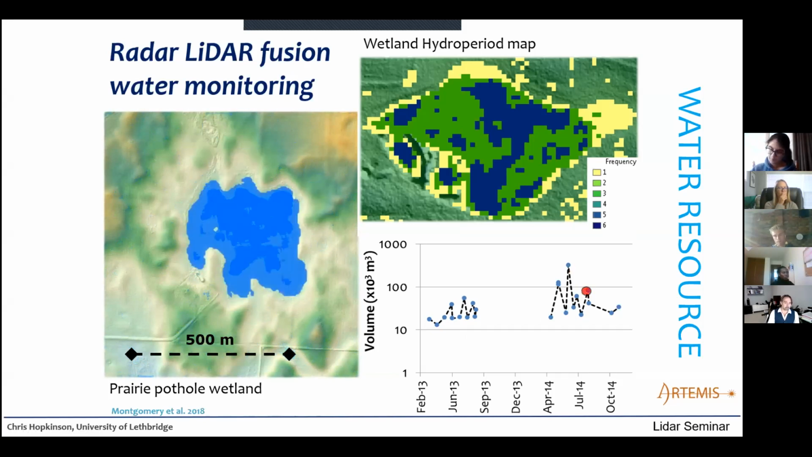Now we can also use optical data for that, but anyway, there are lots of different satellite sources that can map water. So then you can overlay the water image sequence onto the DEM and develop a hydroperiod, and you can utilize the lidar for quality control as well. And then from the two, you can extract a time series of inferred water levels or water depths.